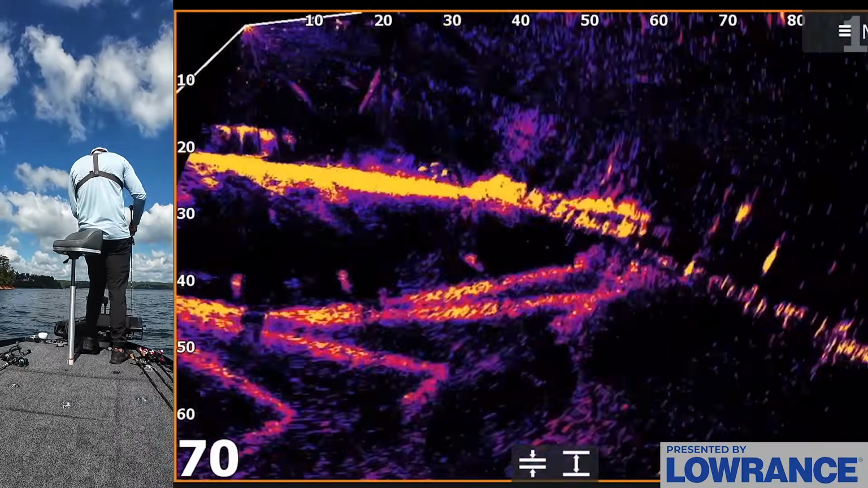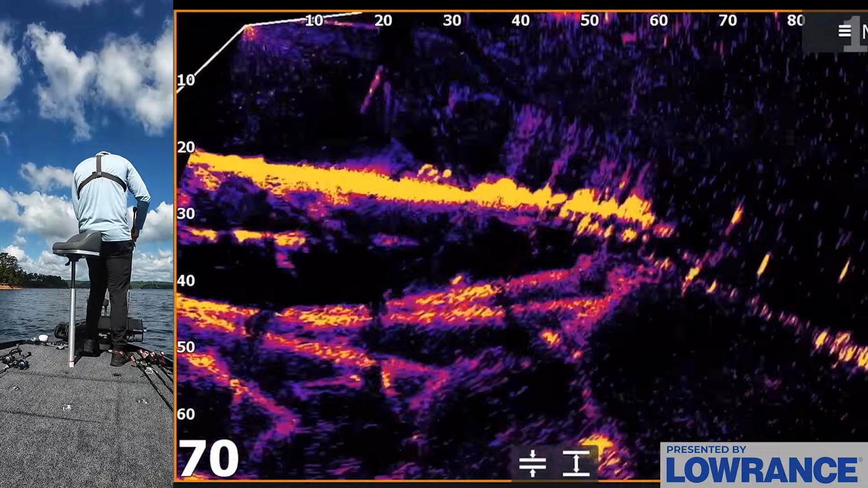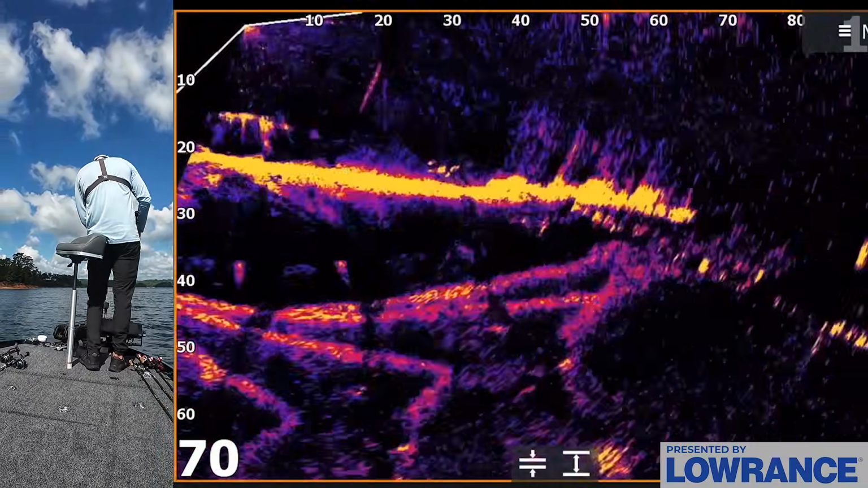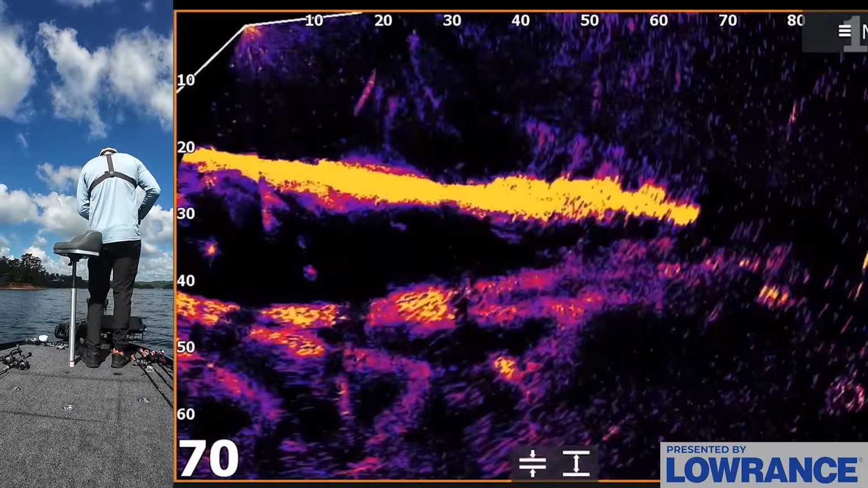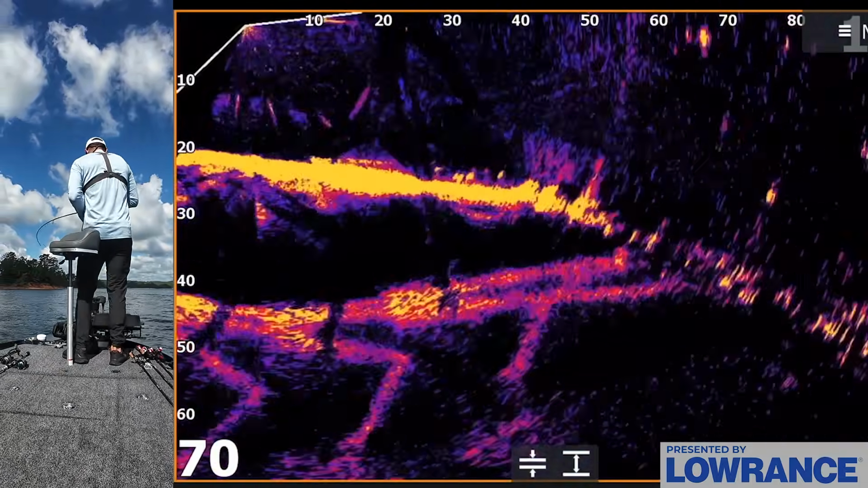Come on, fish, any of you home? I think I missed that cast just a little bit, to be honest. Nope, come on. One of you come get it. Oh, he hit it. Come on, fish. Got him. There we go.